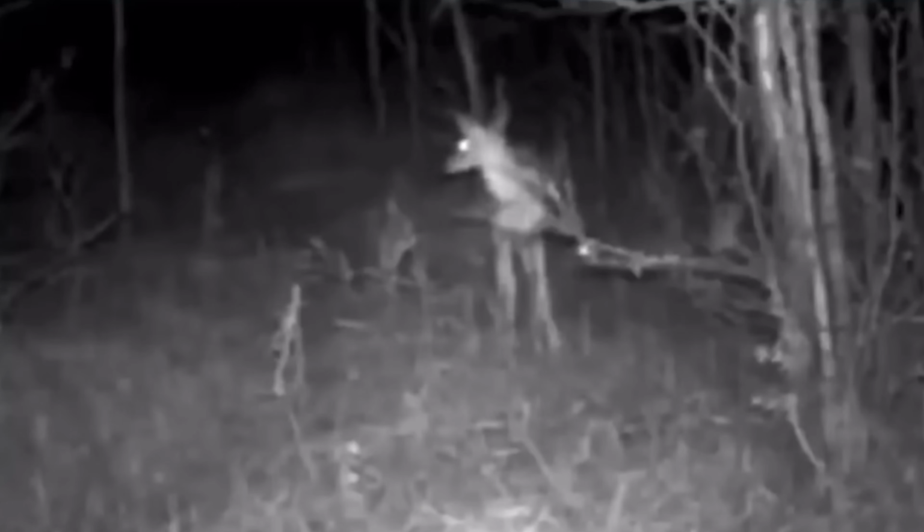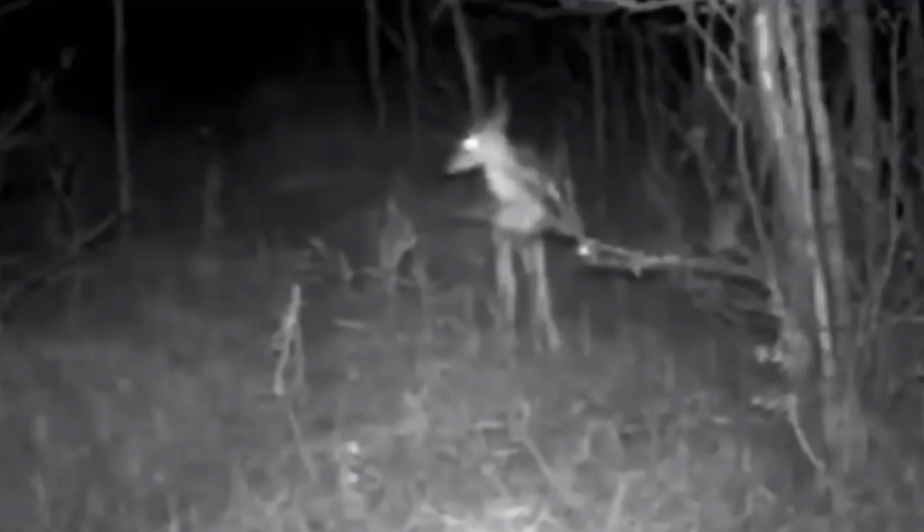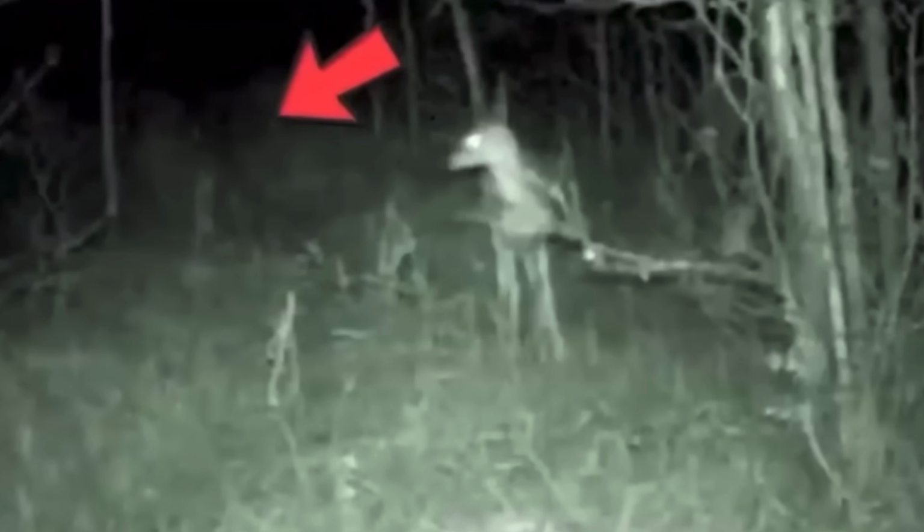We can't control how animals react to things. You can't hire an animal to be an actor in a staged video. This proves whatever this strange shadow was, it really was there in real time. But the real question is, what is it? Many lean into the paranormal realm for an explanation, saying that it was some sort of spirit that was passing through the woods. But skeptics don't know what to say about this one, and I'm sure the trail cam owner is just as puzzled as we are.